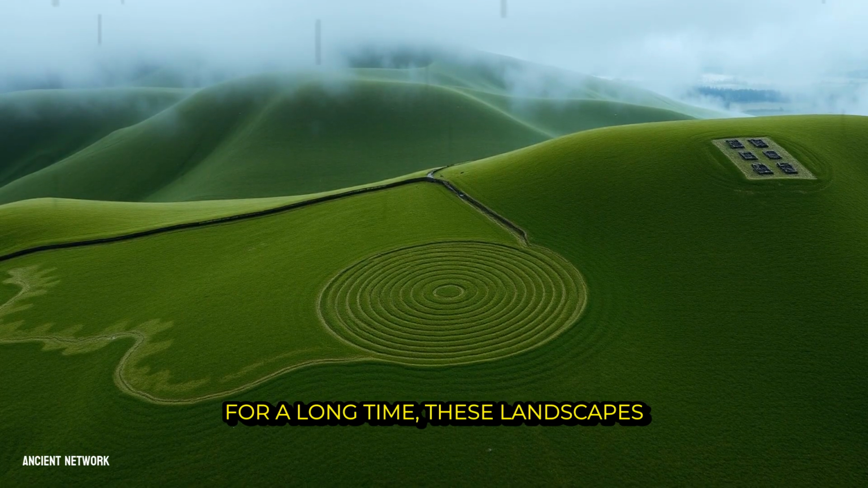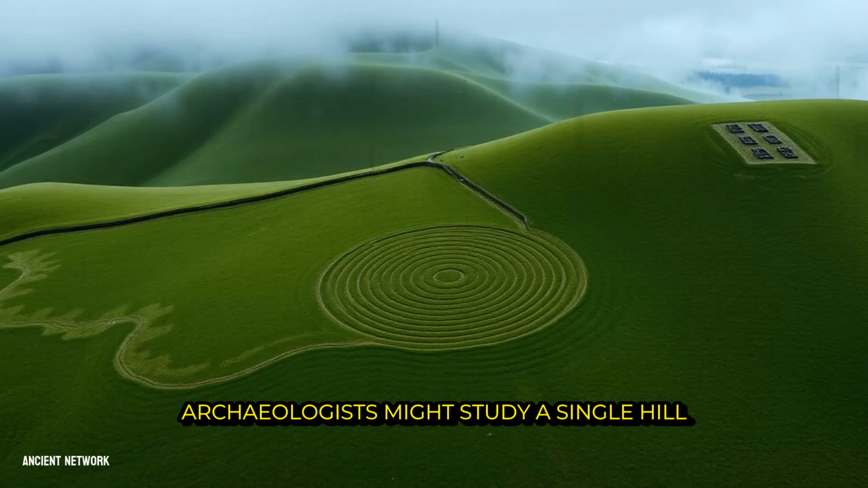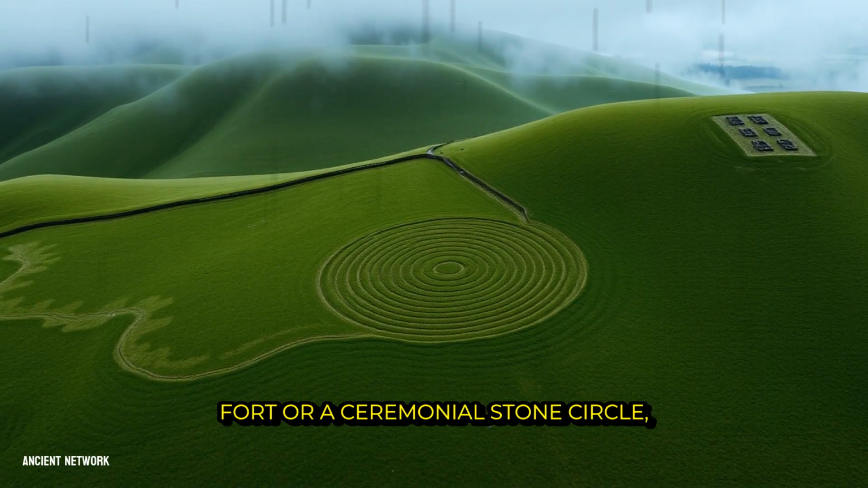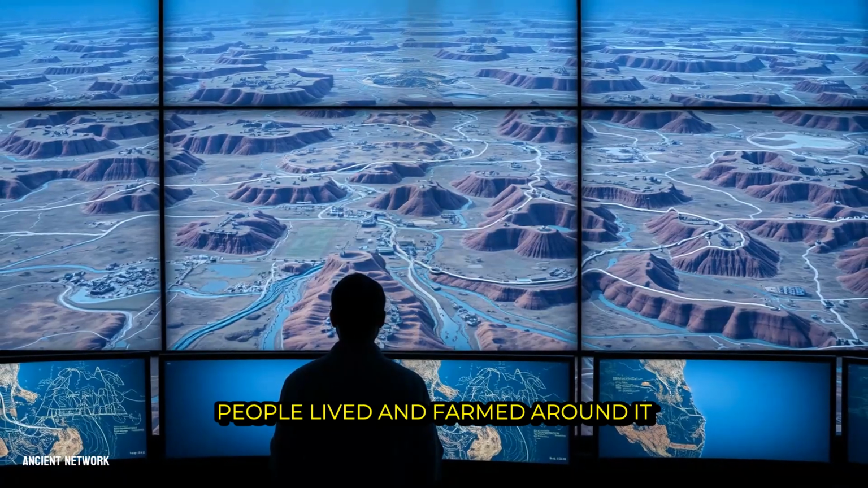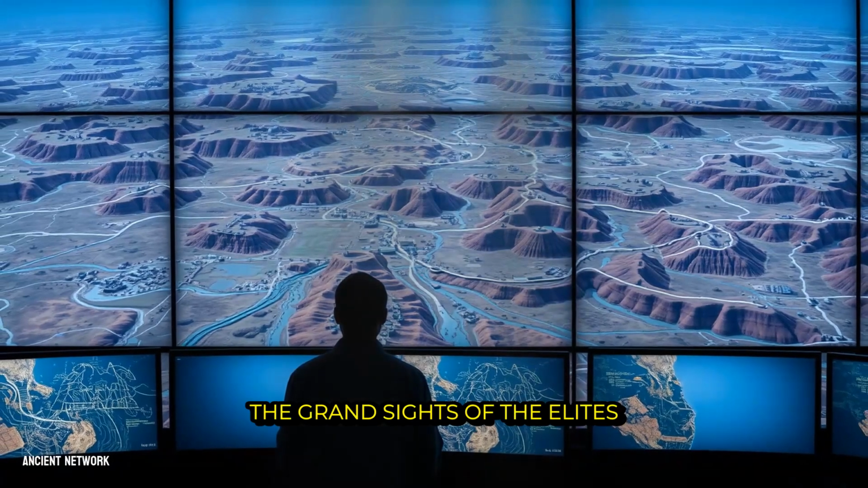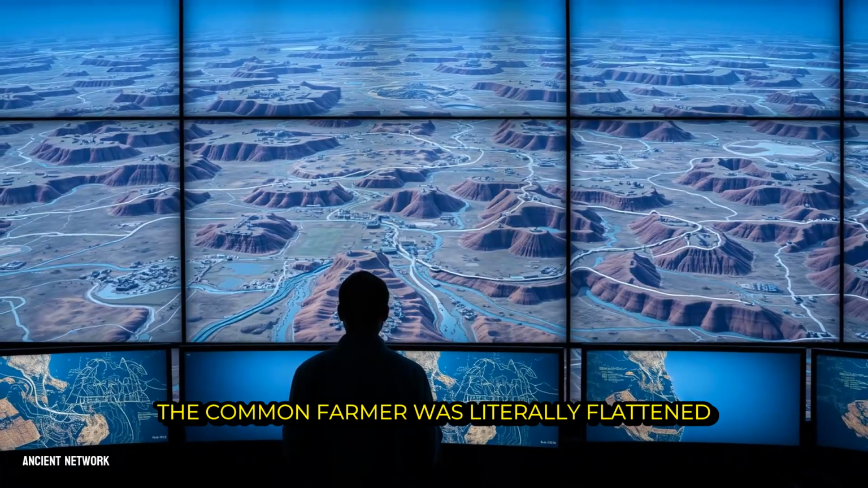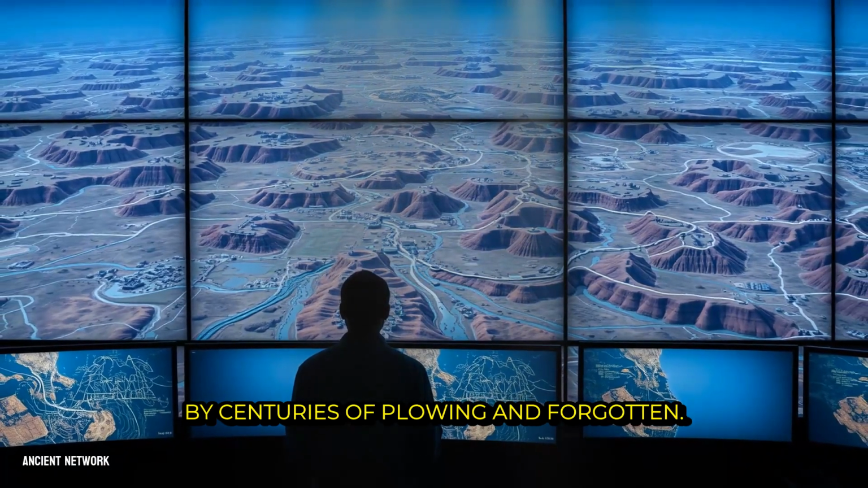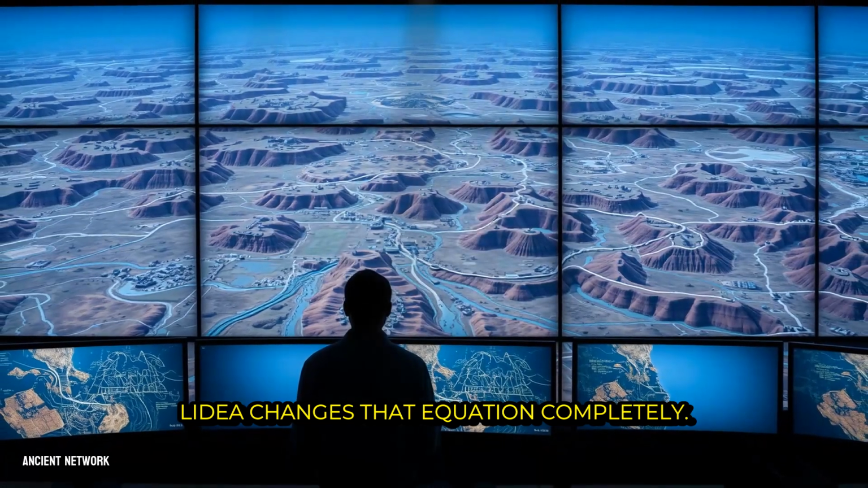For a long time, these landscapes told a fragmented story. Archaeologists might study a single hill fort or a ceremonial stone circle, but the broader context of how people lived and farmed around it remained a blur. The grand sights of the elites were visible, while the world of the common farmer was literally flattened by centuries of plowing and forgotten. LiDAR changes that equation completely.